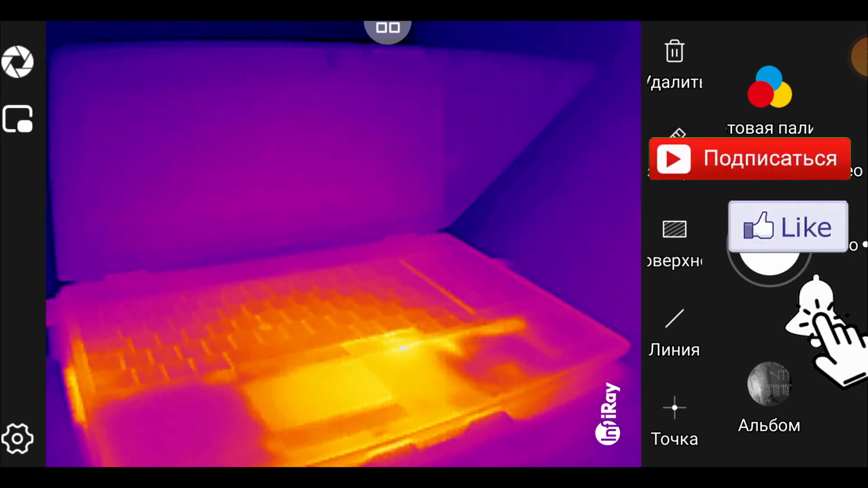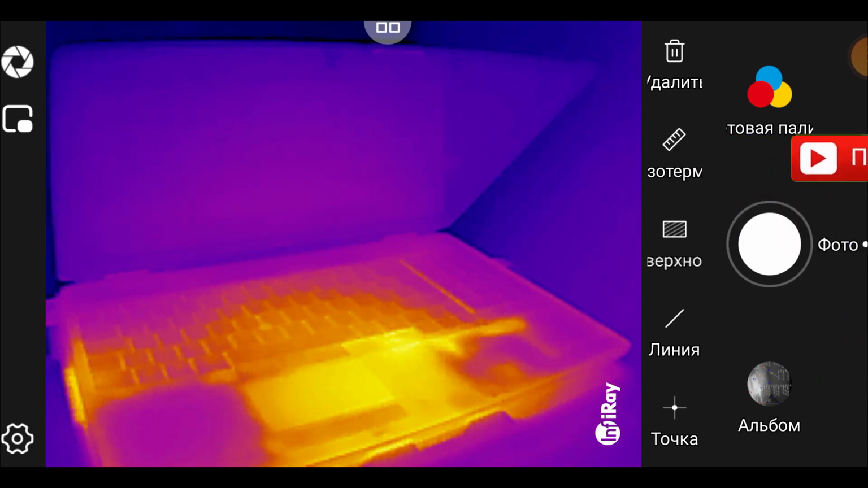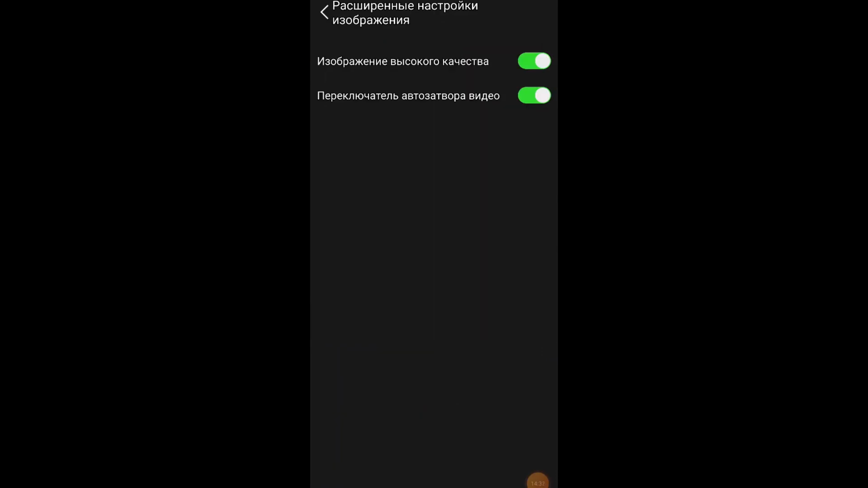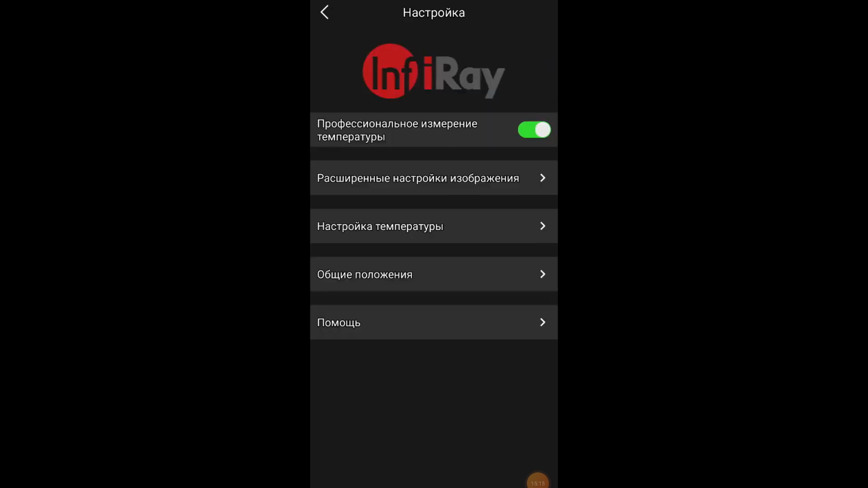Turn off the isotherm. Click the Settings button. Click the Advanced Image Settings button. There is a switch for High Quality Image. I leave it on. In this case, additional image processing occurs, increasing its sharpness and quality. We exit these settings. The next setting is the temperature setting.